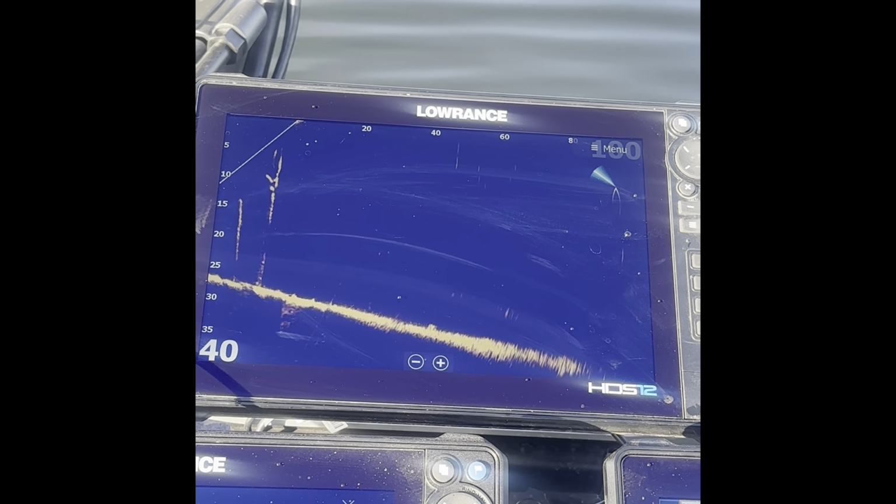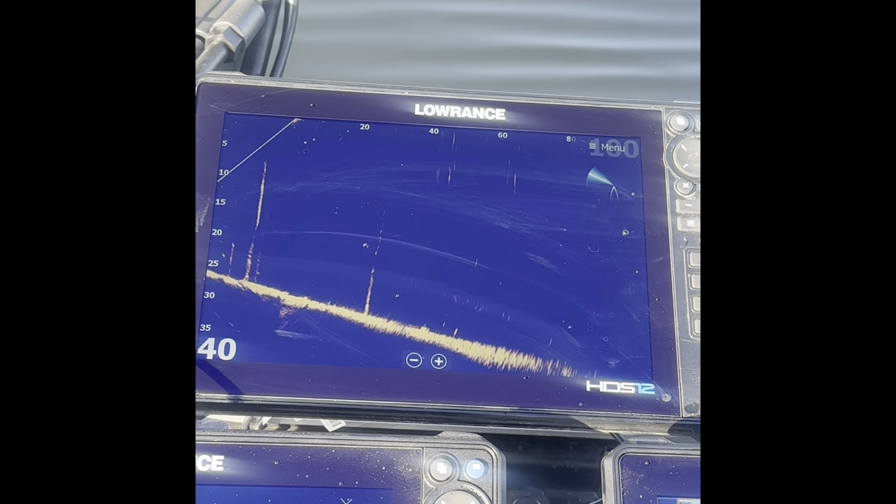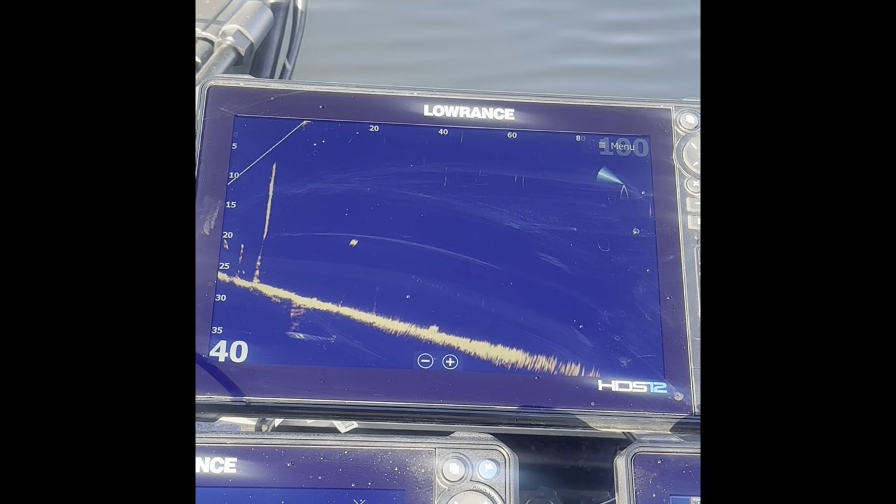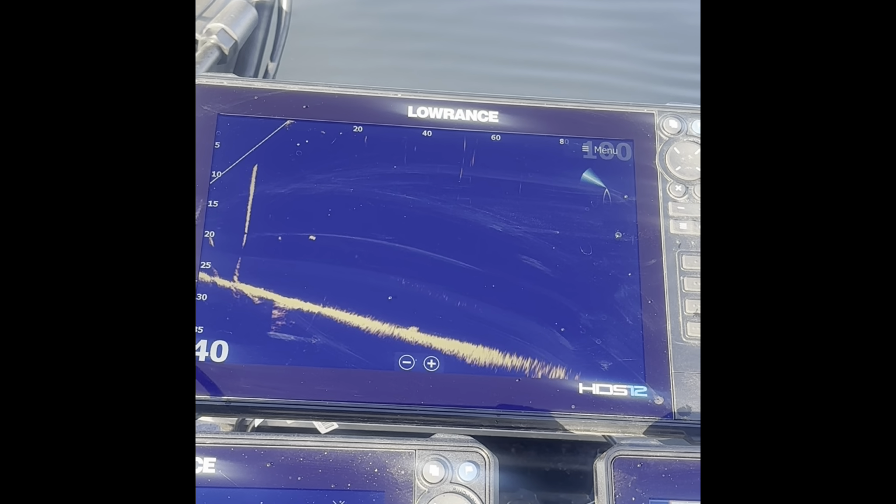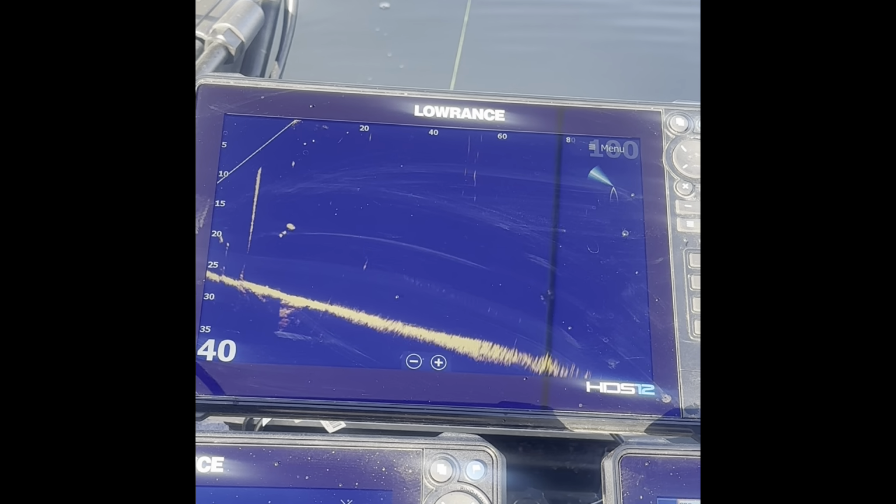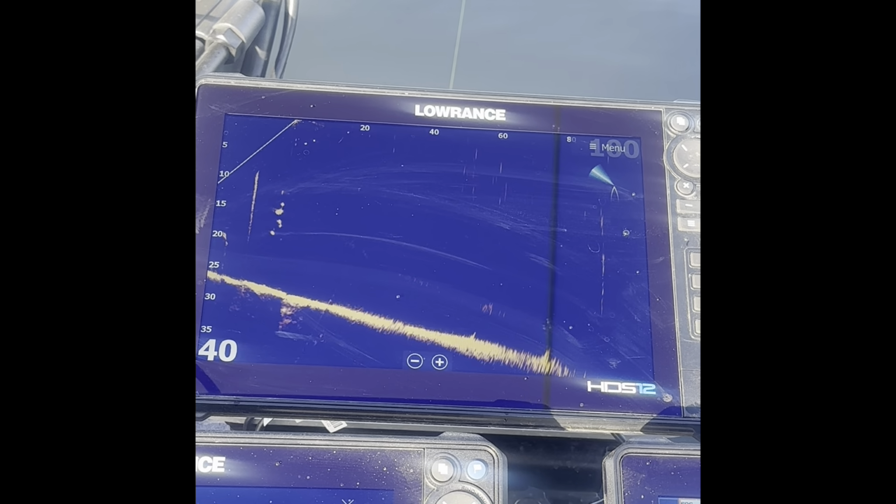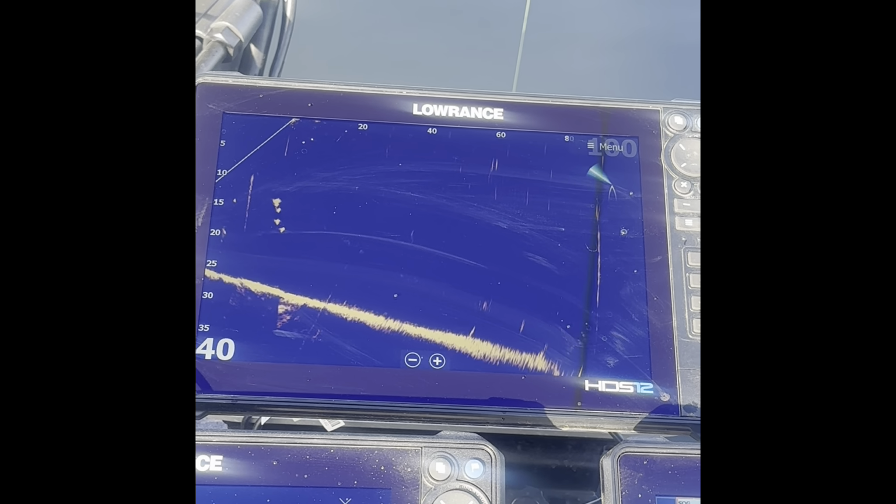One single fish out there. Moving towards me quick. Drop back down, straight underneath us. It's going down, he's going down. Oh, he saw it. Right there, he saw it. Is he gonna get it? Come and get it. Somebody grab it. Come on, somebody grab it.